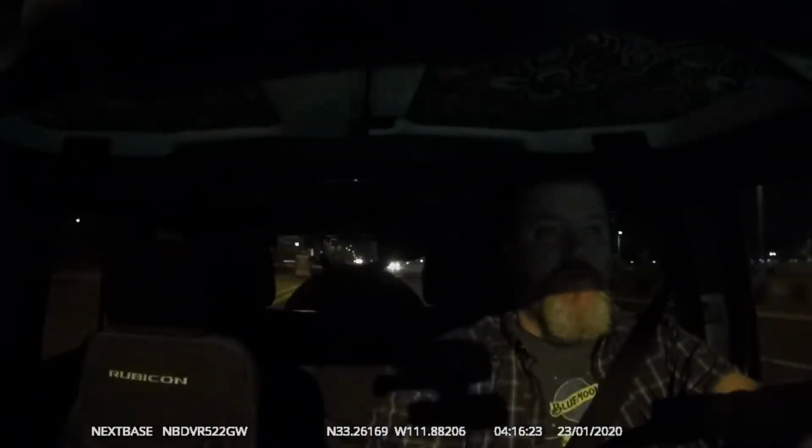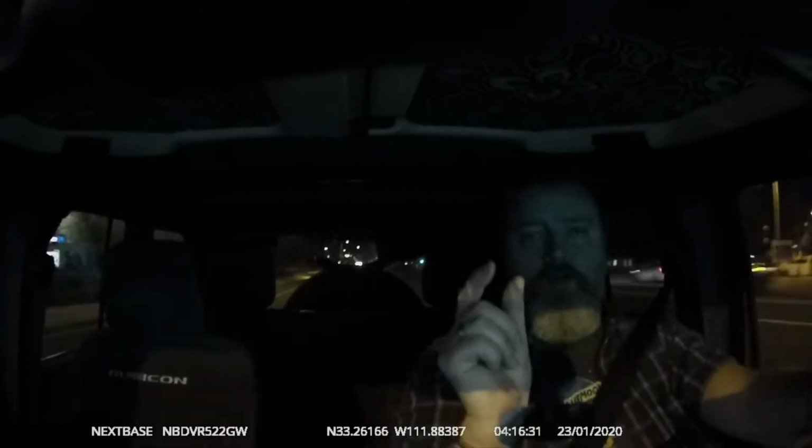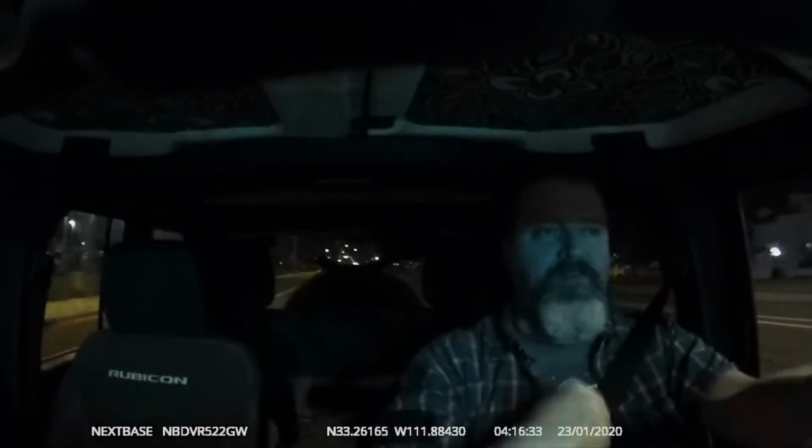Polarized lens, wider screen. So yeah, they run the 122 all the way up to 522. Every single one of them is HD quality, very high quality, very good image, and it all goes onto a micro SD card. So I'm going to pop this out when I get to my computer, take a quick look at it, and I'll put it up on YouTube for all of you to see.